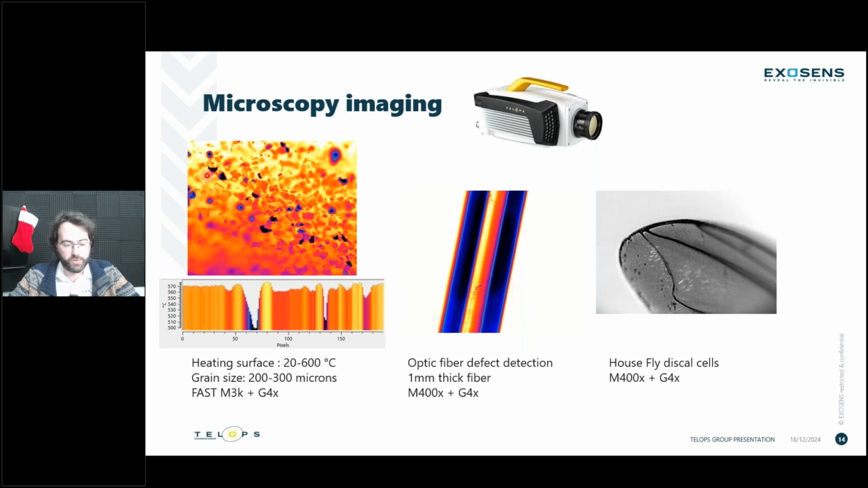And by doing just simple processing here, you can see that non-uniformity of those grains' emissivity. So all of these are at the same temperature, of course, but the microscopic surface differences and the material differences from some of those grains showed a pretty drastic change in apparent temperature just due to change of emissivity properties.